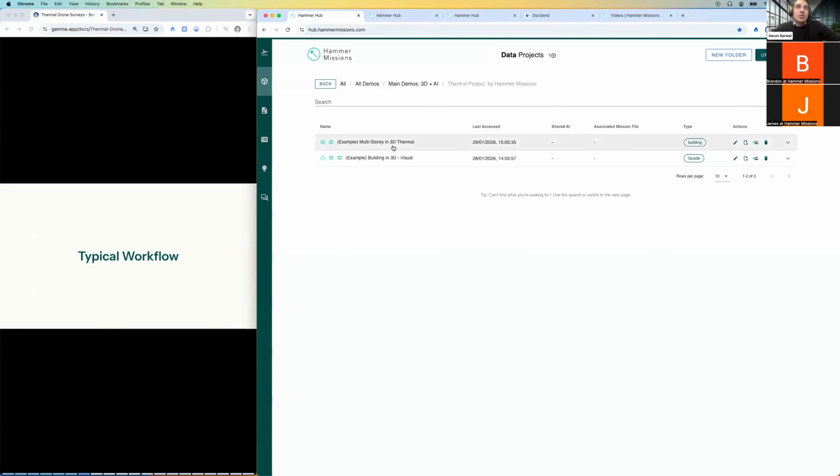I've created two different projects in Ham Emissions. In the software, I've taken thermal photographs and visual photographs of a roof, and I've created two different projects. I want to try and explain how to use the data. Once we understand how the data is used, I will also work my way backwards into some of the good ways to capture the data. So let's go into the thermal data first.